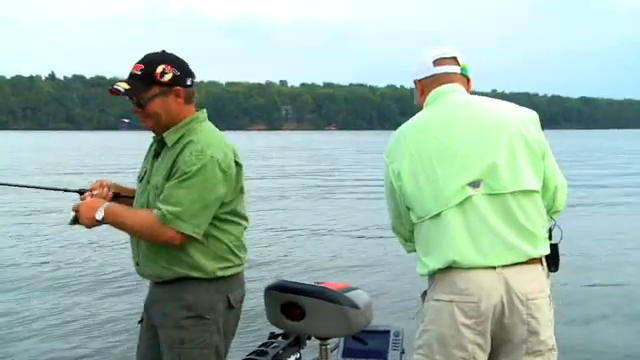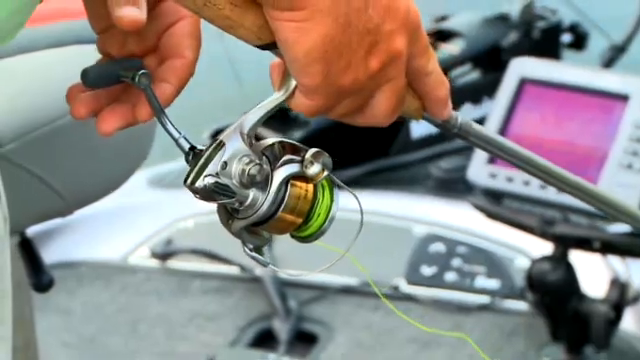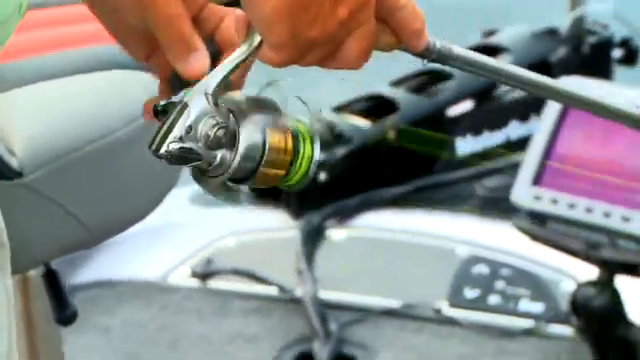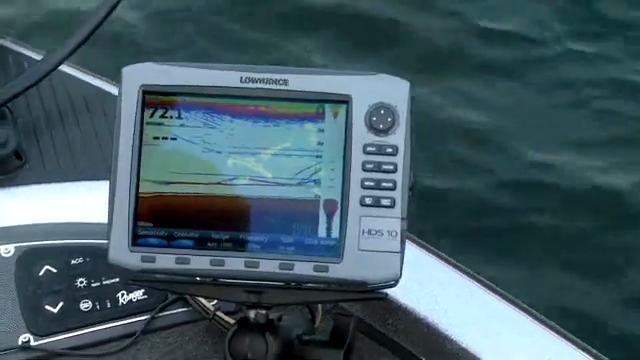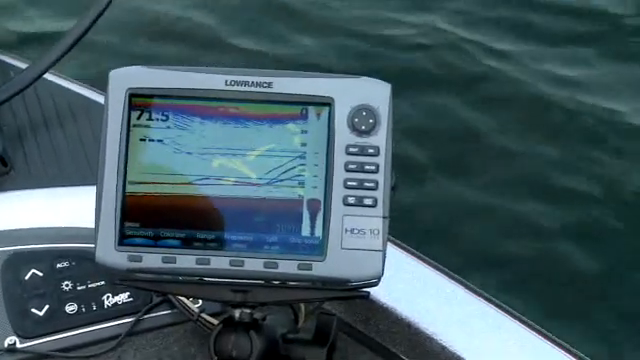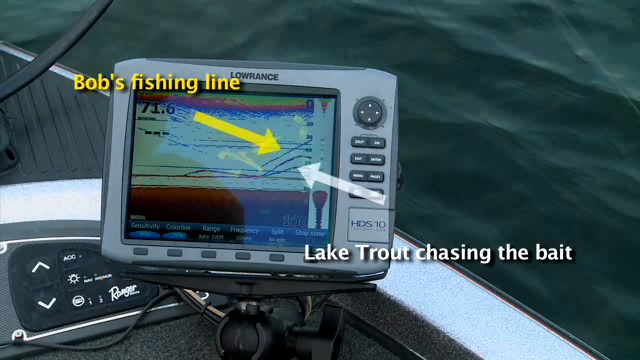No, I just had one come up on my bait, but I chickened out and I started to kill it. You gotta keep it coming. Here we go, here we go. You quit reeling and they'll stop. Oh, look at that. They're down there. There's like 3 or 4 down there on the graph.